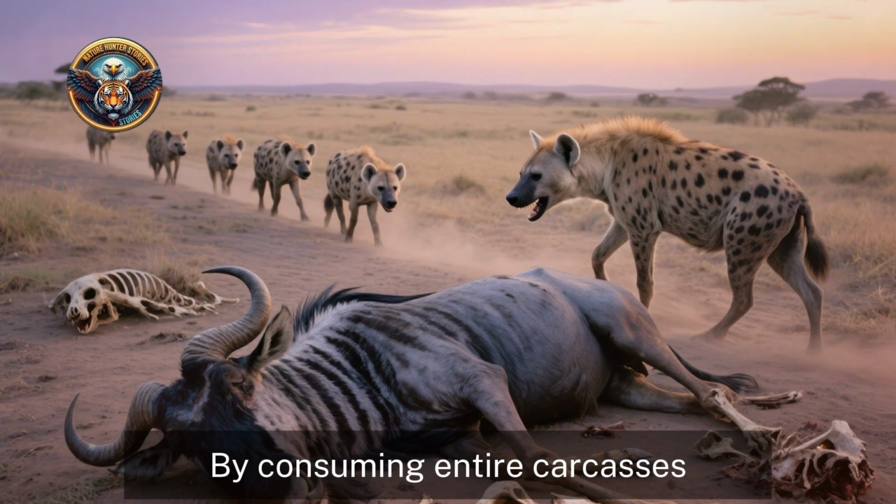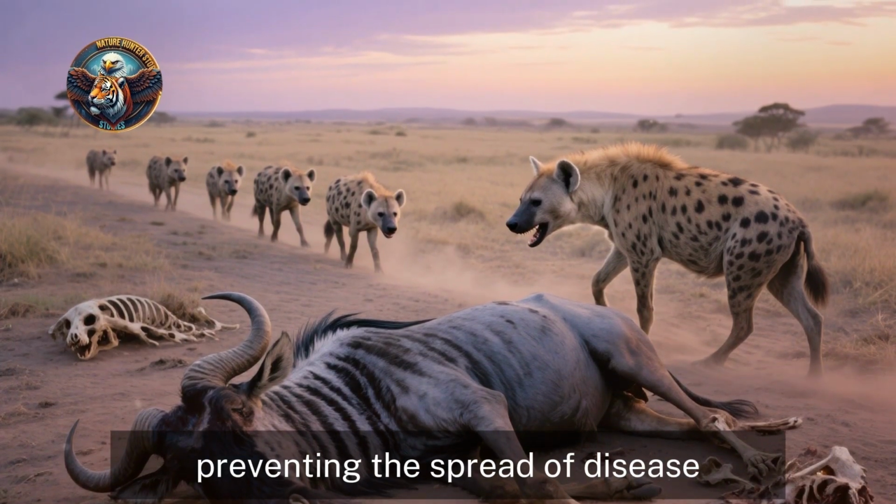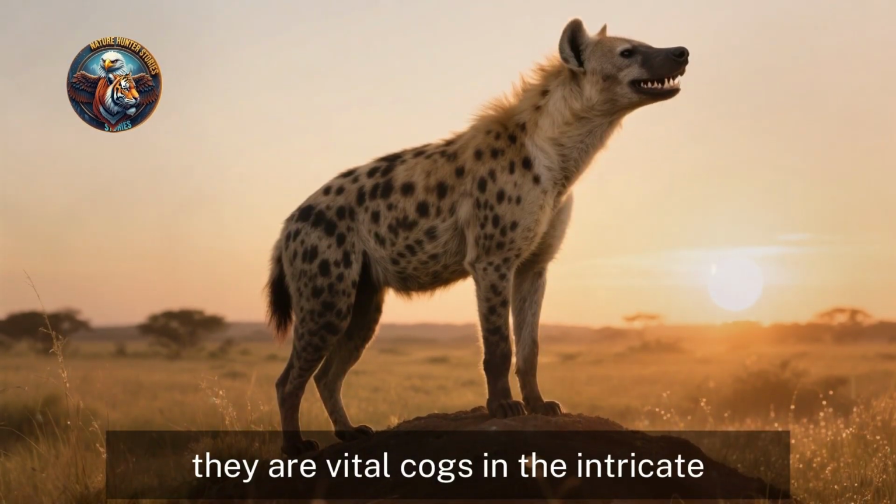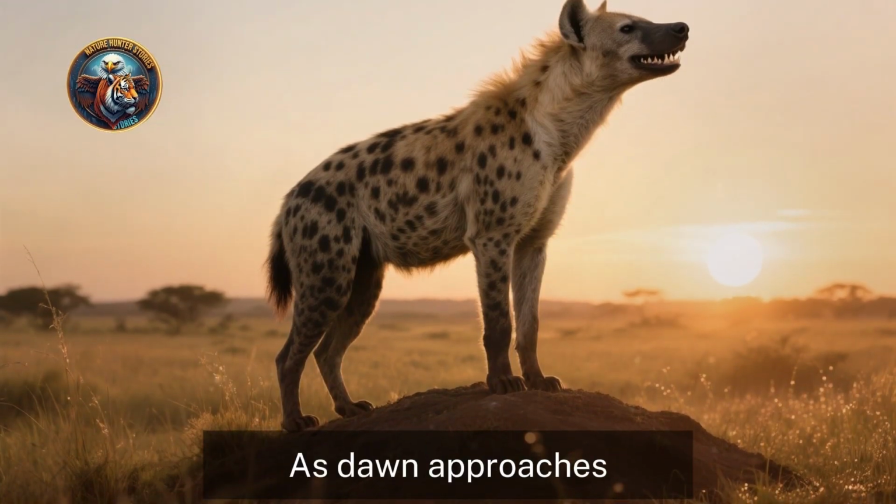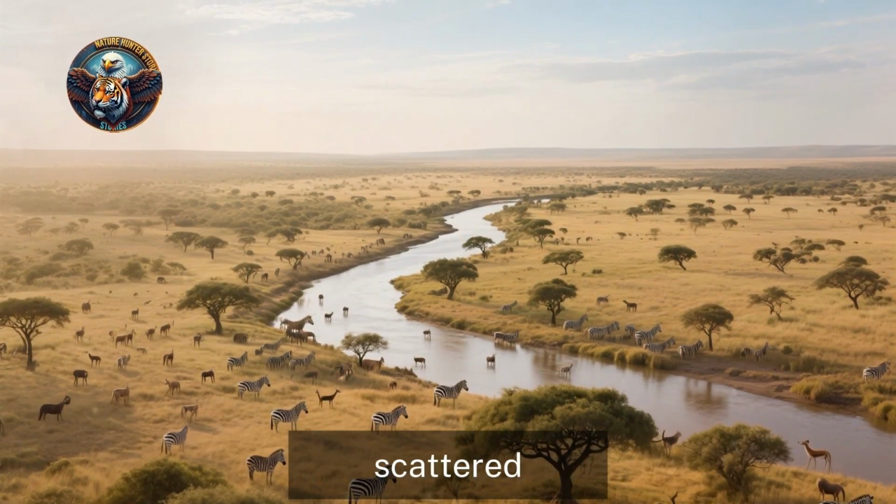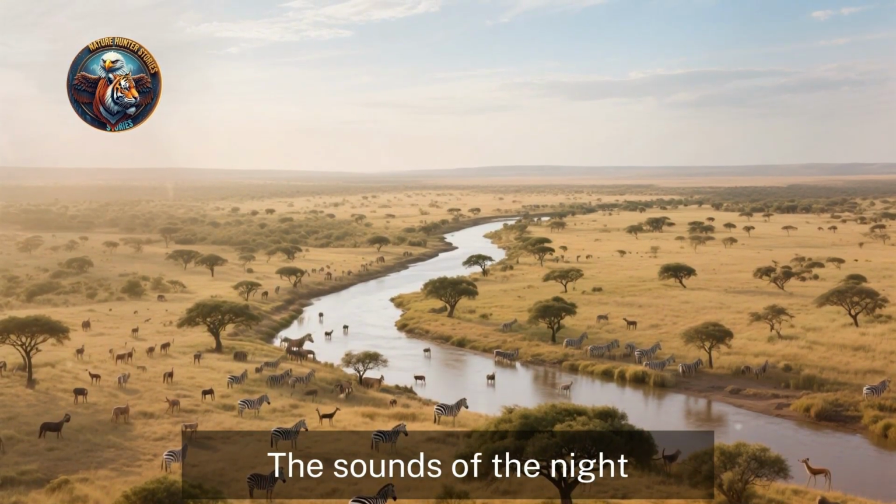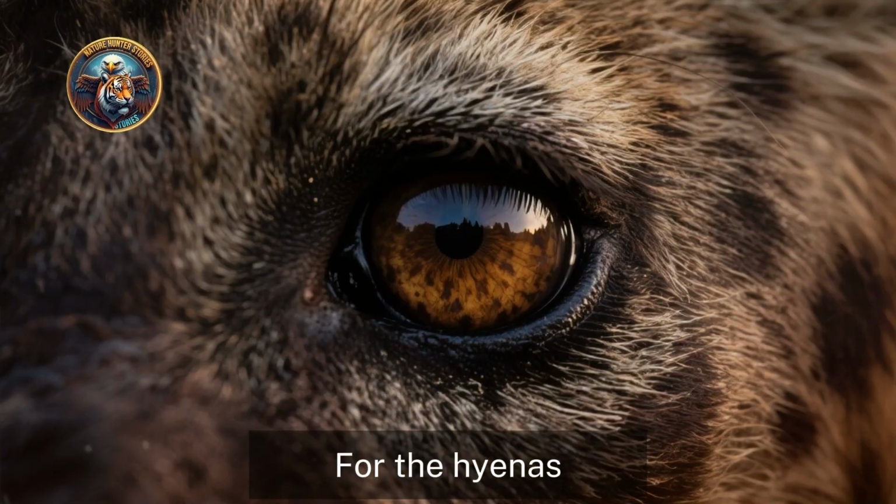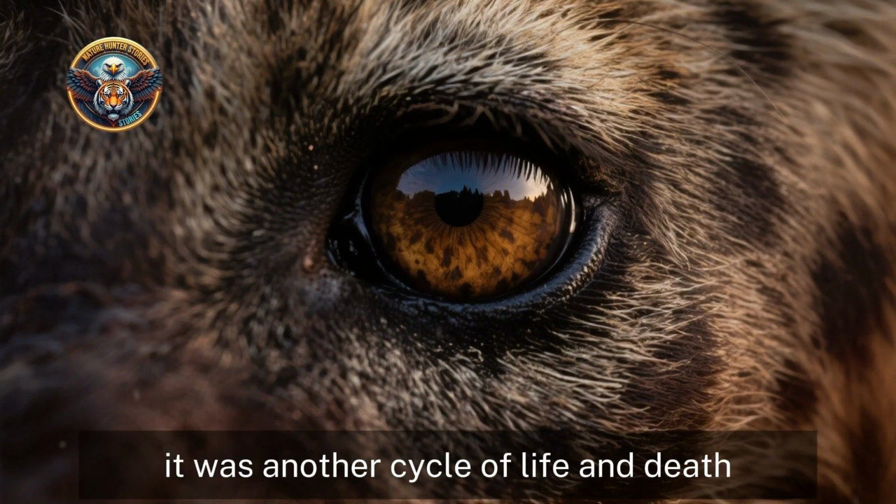As dawn approaches, the remains of the feast will be scattered, and the clan will retreat to their dens to rest. The sounds of the night will give way to the chorus of the day. For the hyenas, it was a successful night. For the ecosystem, it was another cycle of life and death. A brutal but necessary process that ensures the continued vibrancy of this incredible landscape. Understanding the hyena is to understand the raw, uncompromising heart of the wild itself.